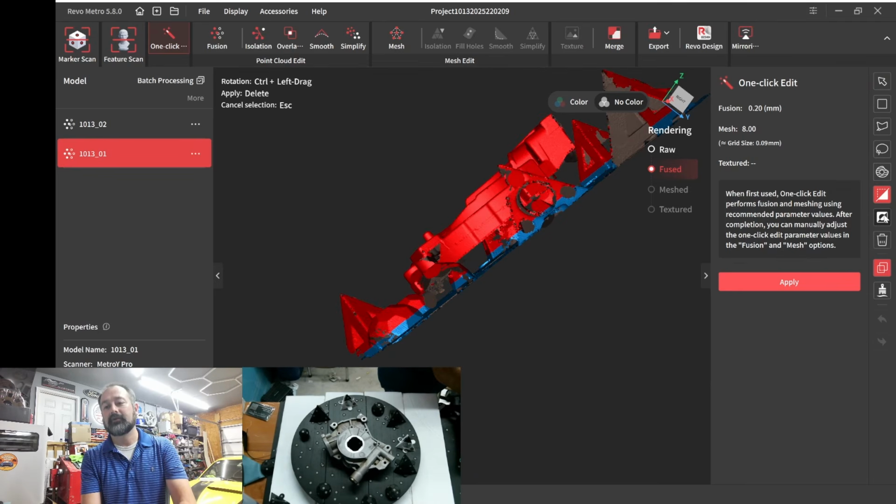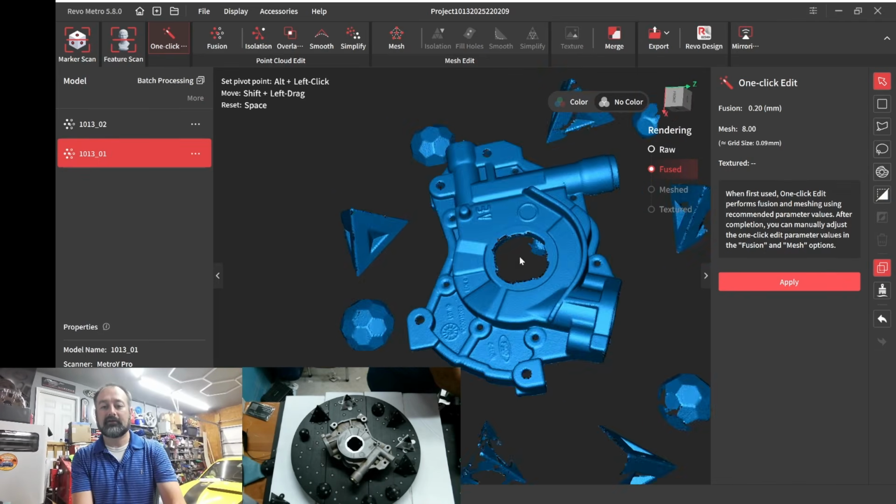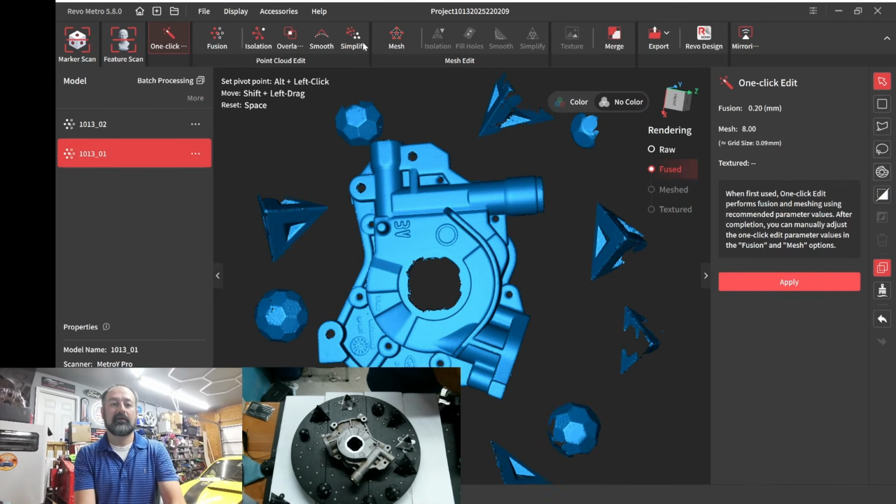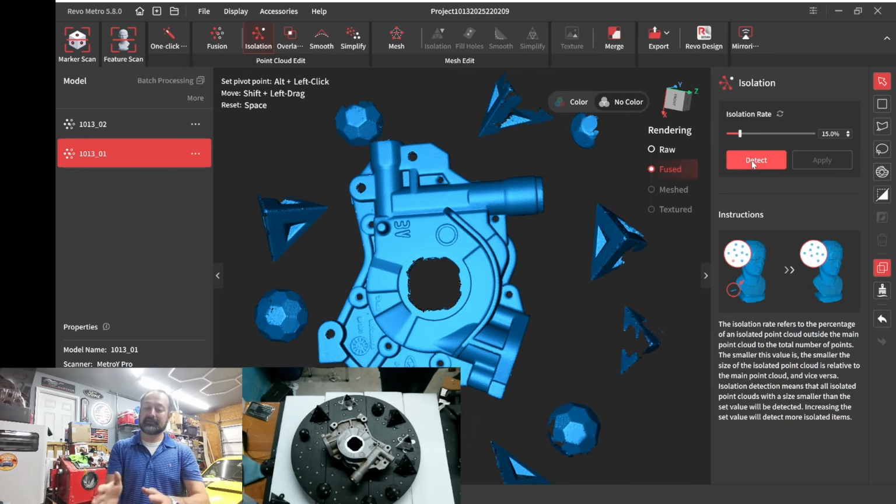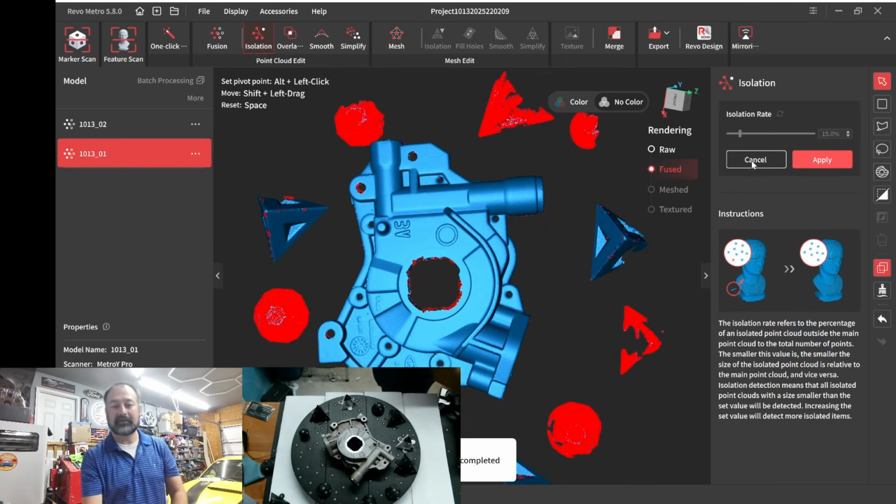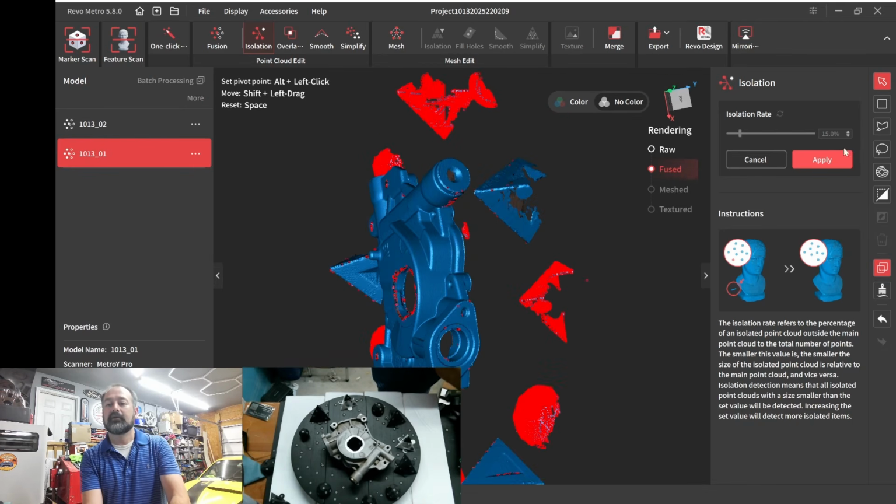Got the wrong side, I'm going to go ahead and flip that. Delete this. Okay, now I'm going to escape that. Now we see our parts just kind of floating in the air. Now we should come over here and do isolation and quickly do default. If it takes too much stuff out, we're going to reverse it, but it looks like it's targeting the right stuff. Okay, you apply to that.